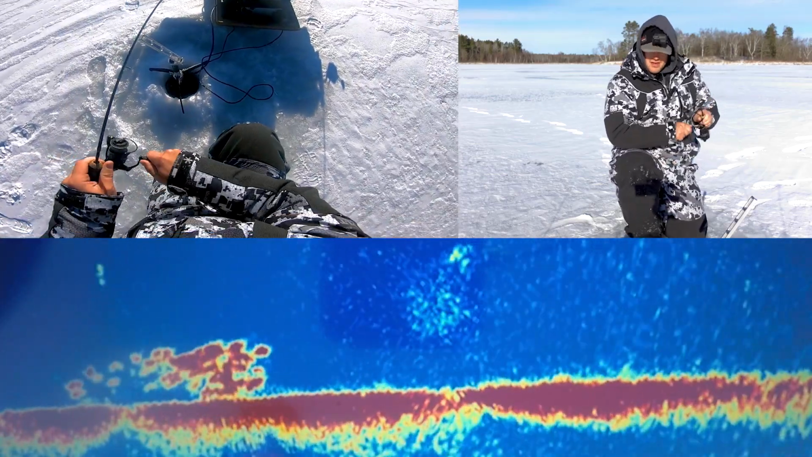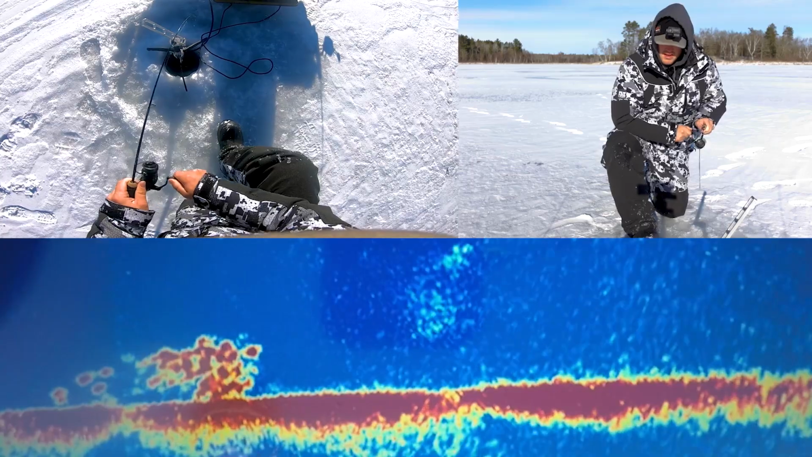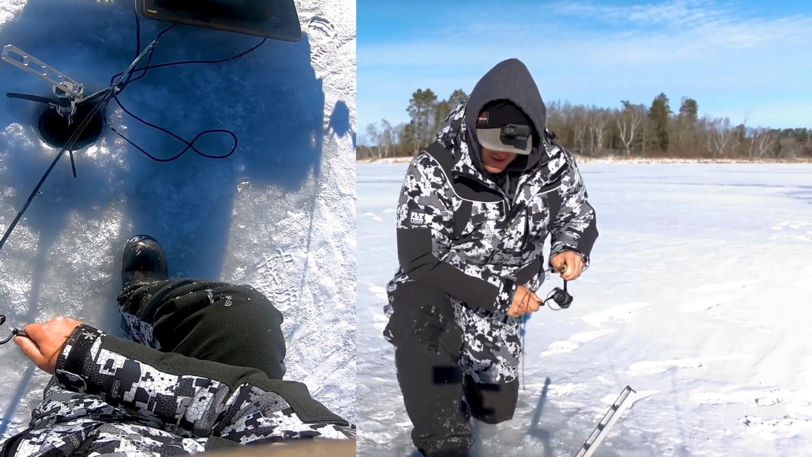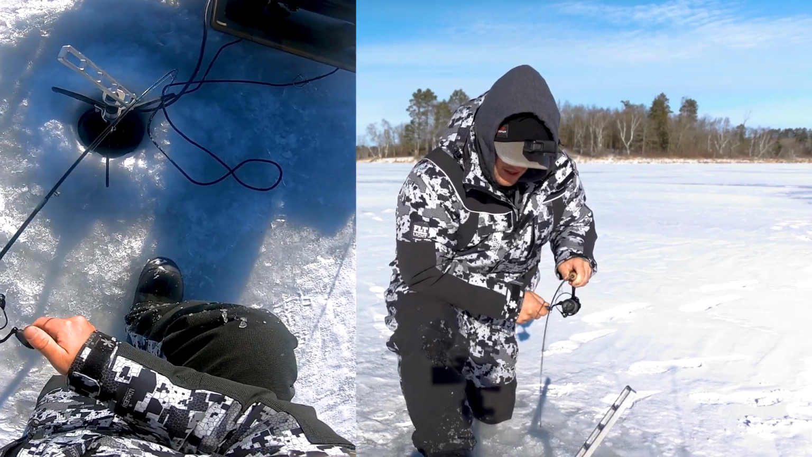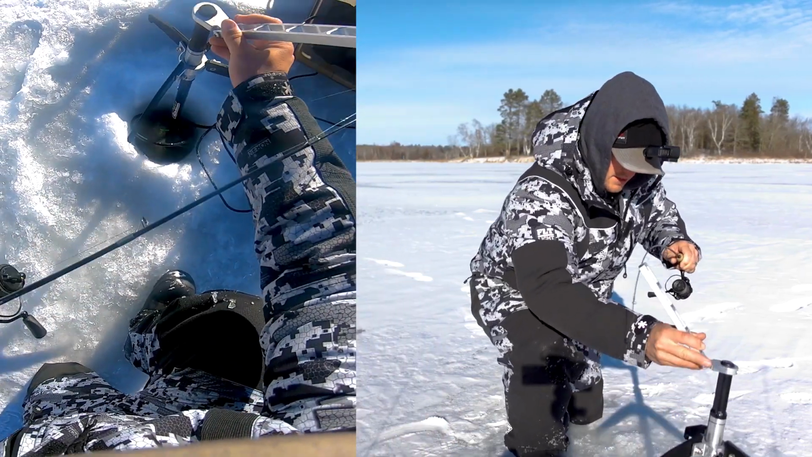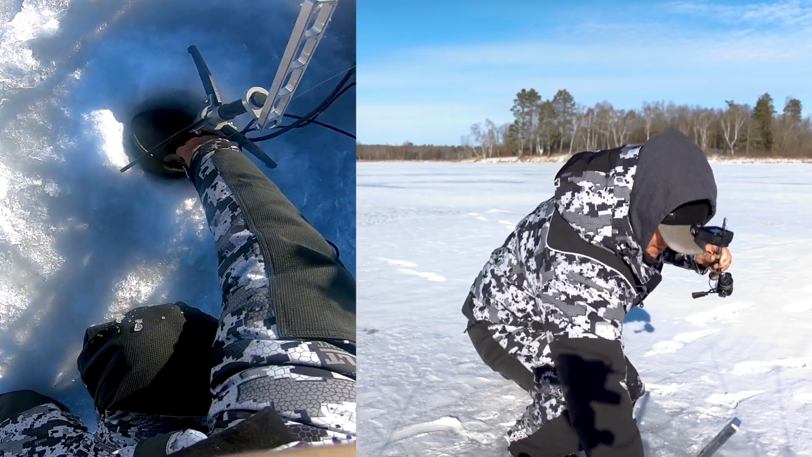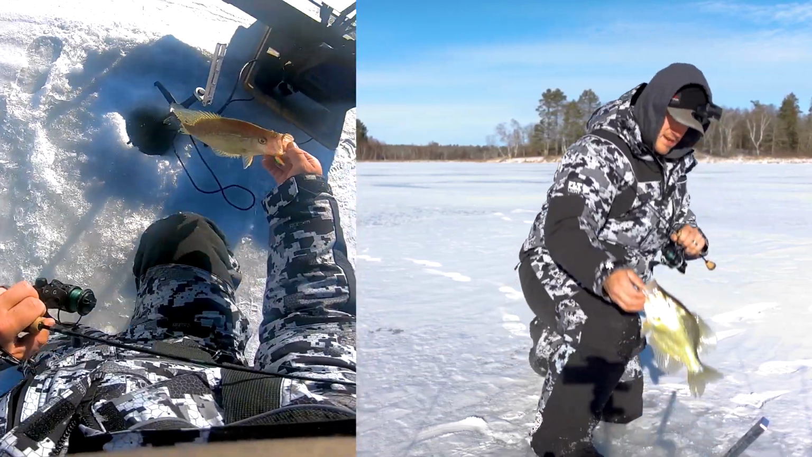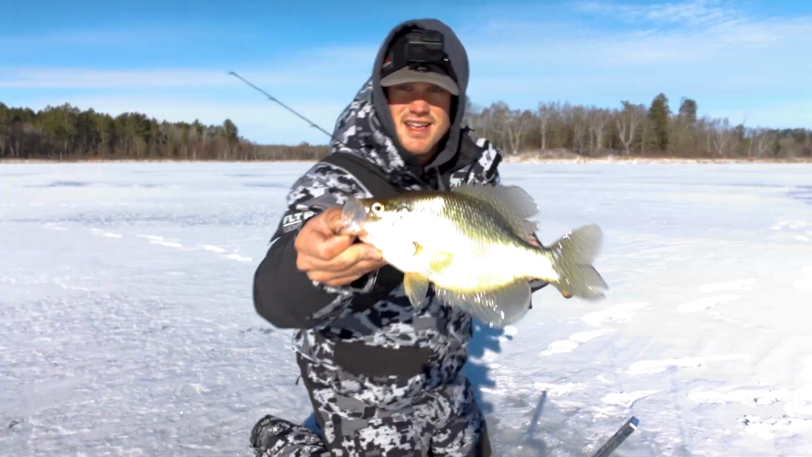There we go. Finally got one to commit and stuck it. Let's see, we're stuck. A decent fish. Yeah. We will take that right there.